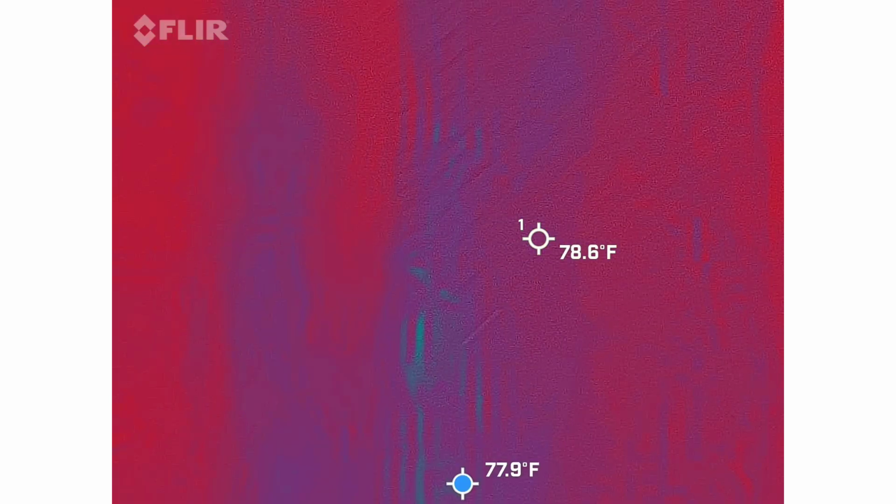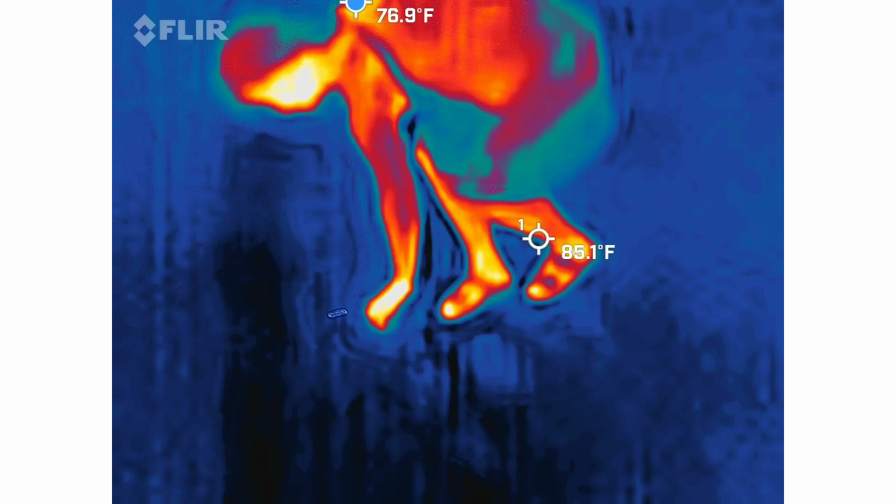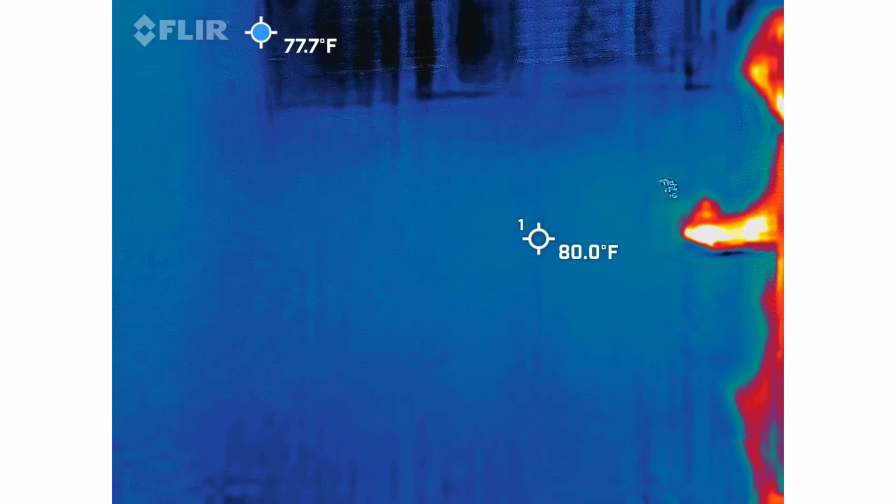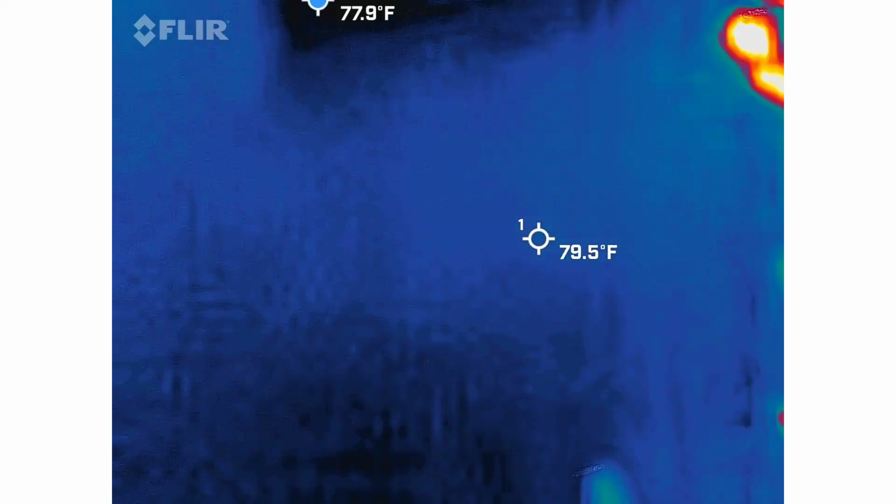Try not to be too close to the building. Perfect. That was actually a good brick. See 0.3, 0.4. Again, natural EMF that we would normally get from the earth. So you can go ahead and pick it up because we're not going to get a reading out of it.